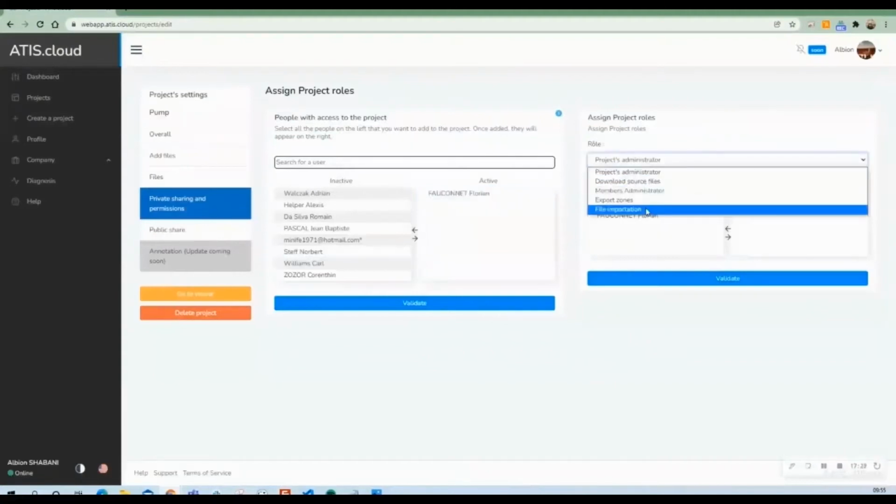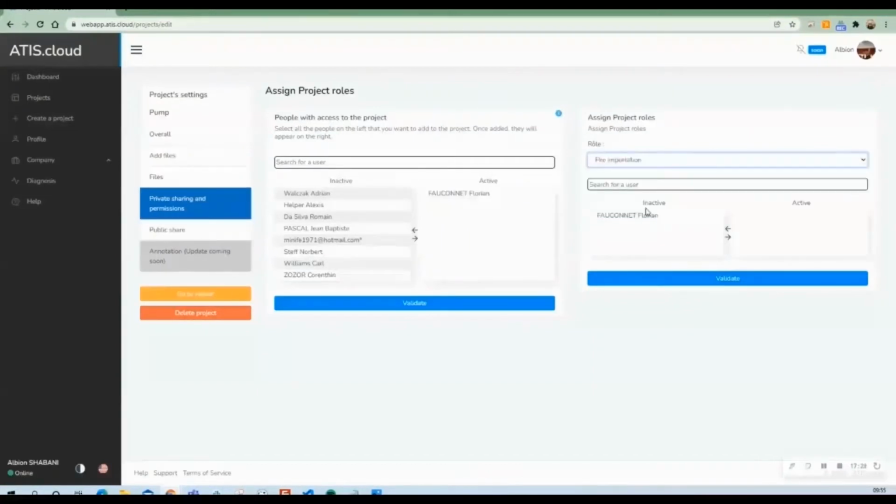You can give them the right to download the files. You can give the right to manage the members. You can give the right to import some files. So you can have global permission for all of your projects. Otherwise, you can have specific permission for a specific project.